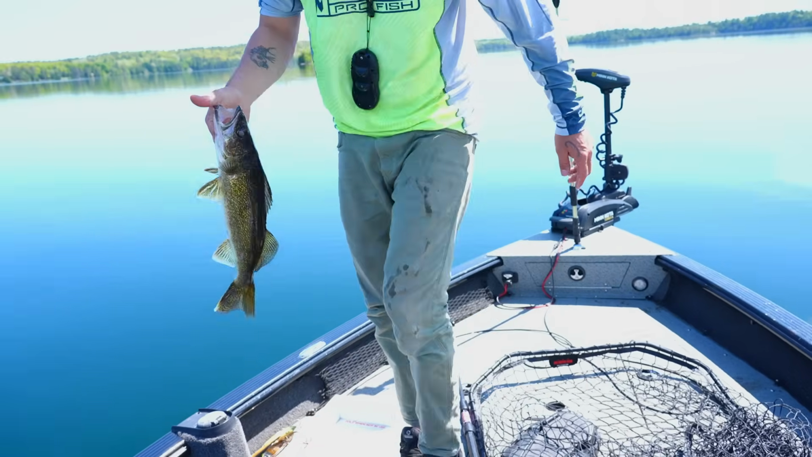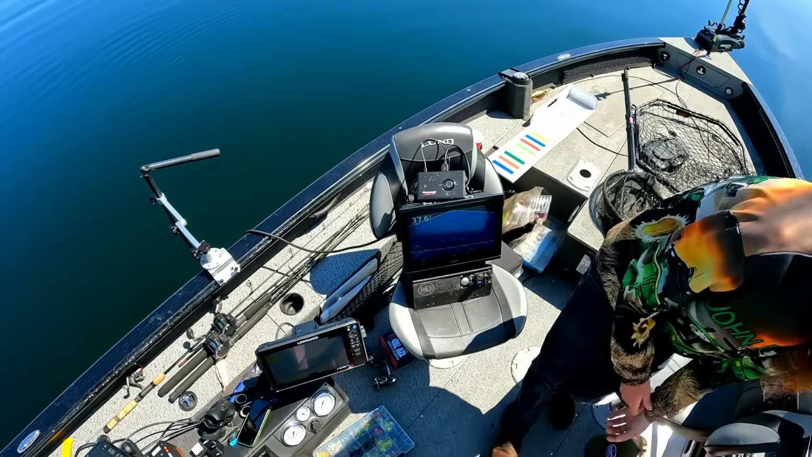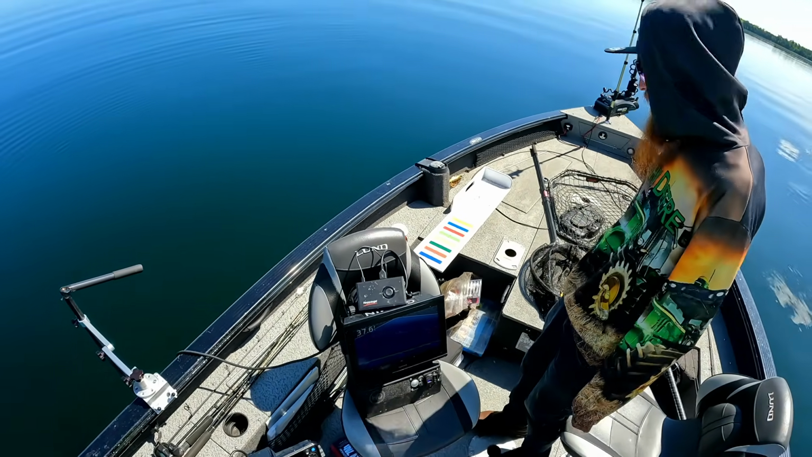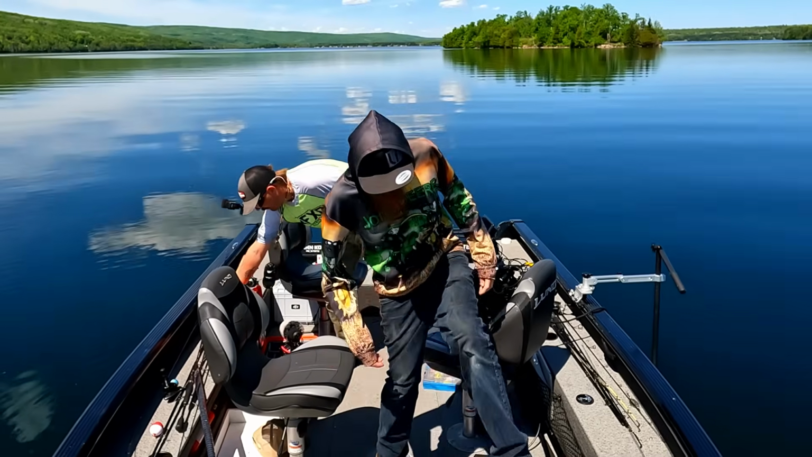Gonna get a new minnow on. Back to it. 38 feet of water. That just confirmed it. We just caught one. It was a nice one. It wasn't even nearly as big as even the last 2 we saw. Go eat. Go eat.